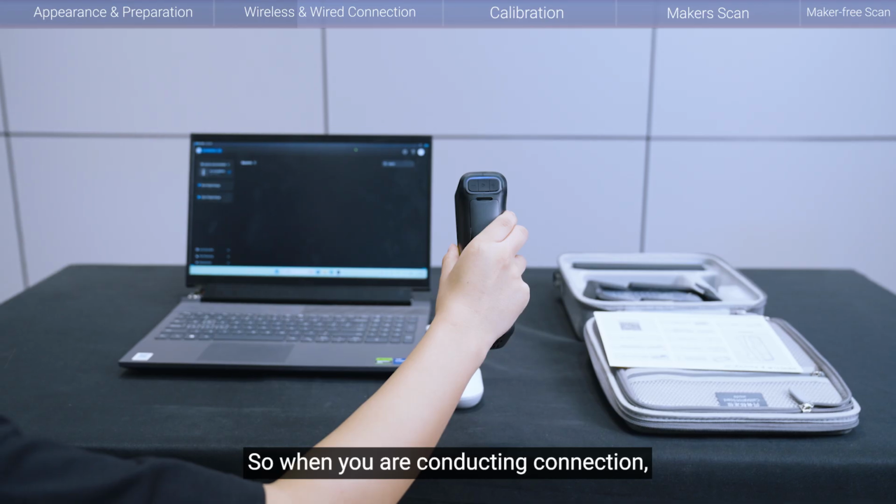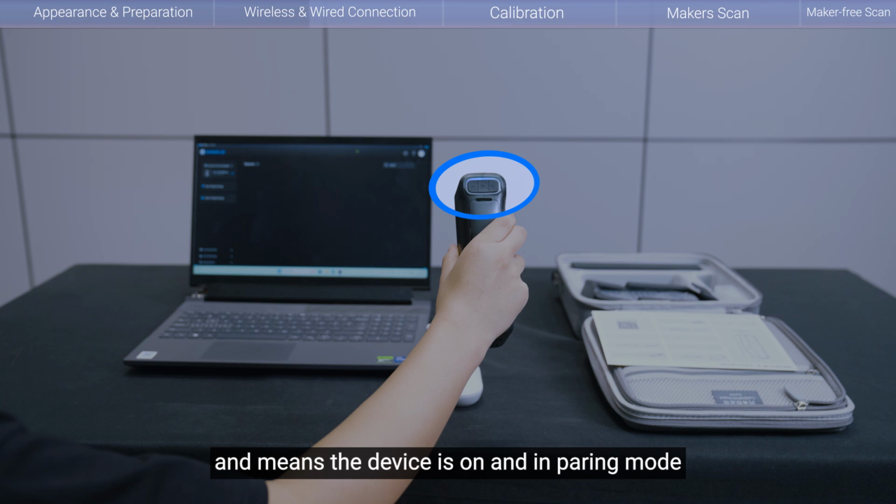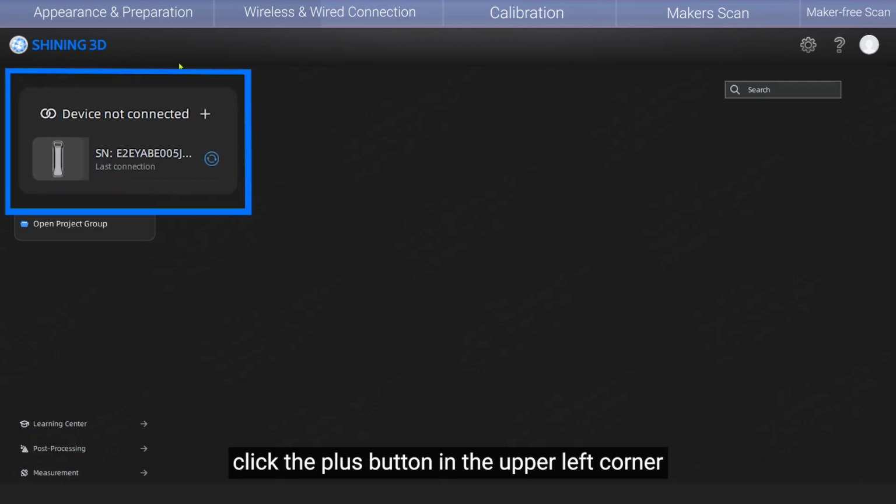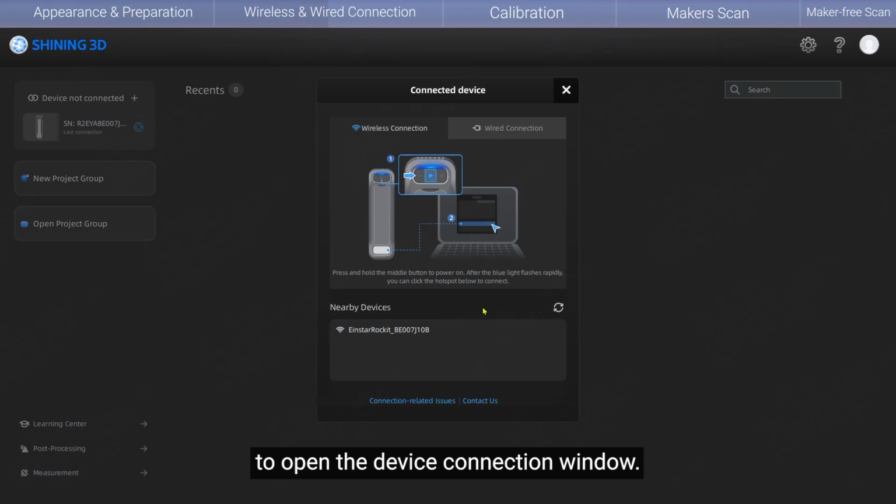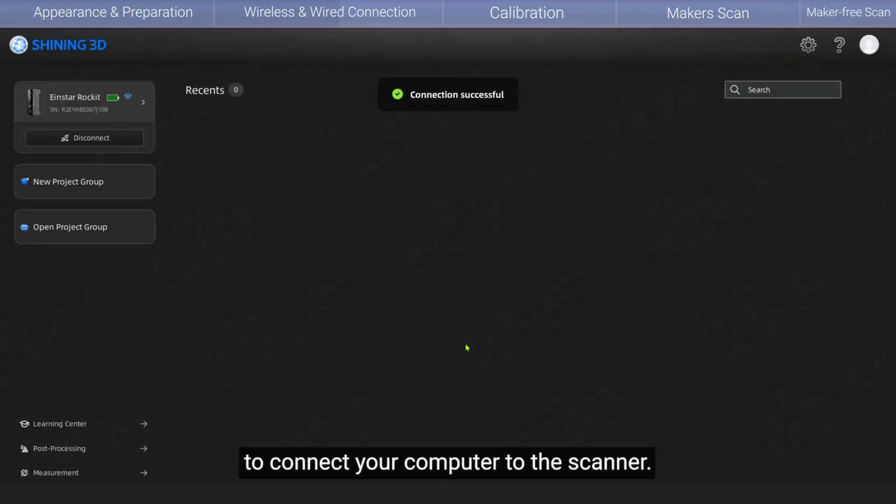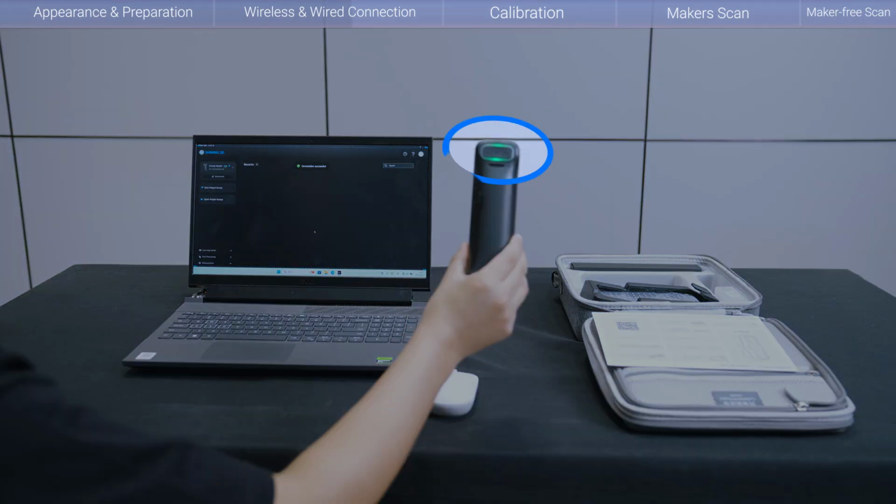So when you are conducting connection, the status light on top will flash blue. It means the device is on and in powering mode. Next, open the Einstar Hub software on your computer. From the home page, click the plus button in the upper left corner to open the device connection window. For a wireless connection, look for and select the hotspot that starts with Einstar Rockit to connect your computer to the scanner. The connection is successful once the top indicator light turns into a steady green.